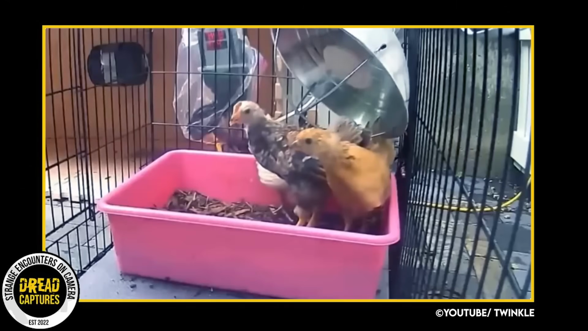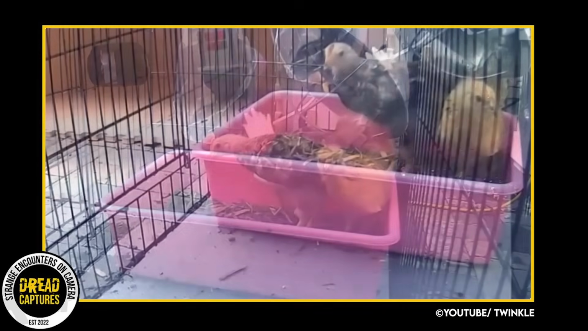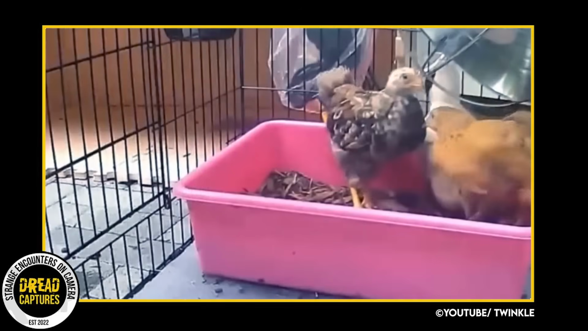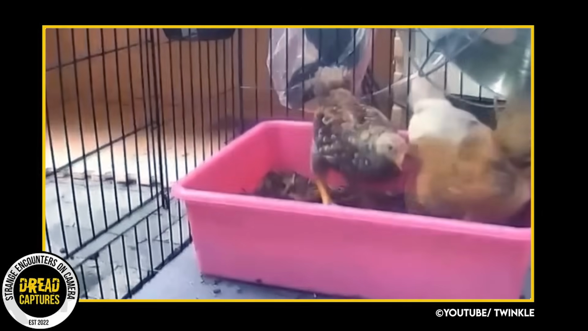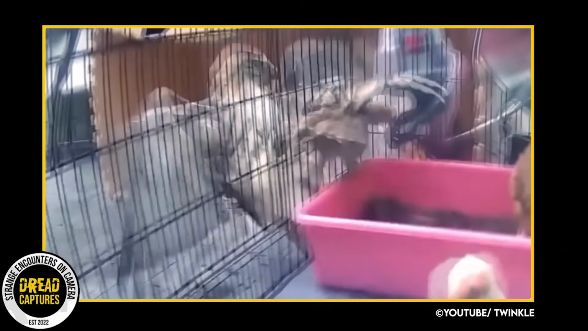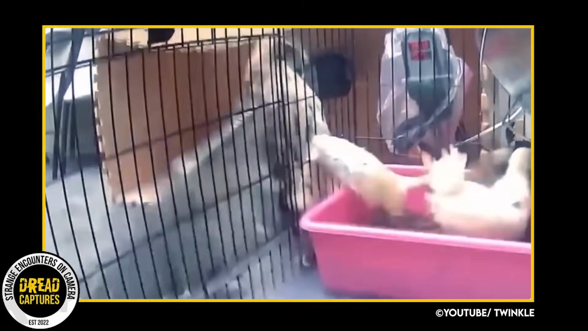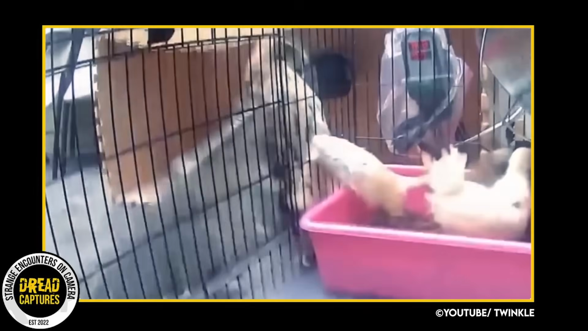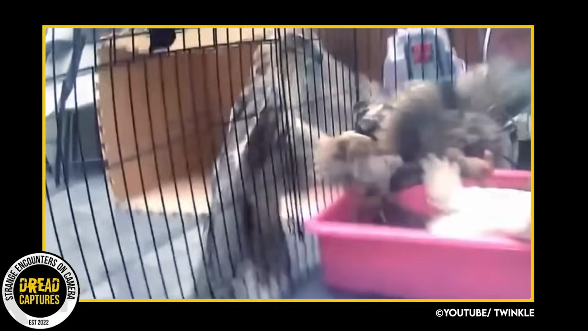I wish I had more backstory on this capture, but what's about to happen is pretty nutty. These chicks are in a cage staying warm from that heat lamp when out of nowhere, this huge hawk shows up. He flew in from the outside and snatches one of the chicks. It's crazy.